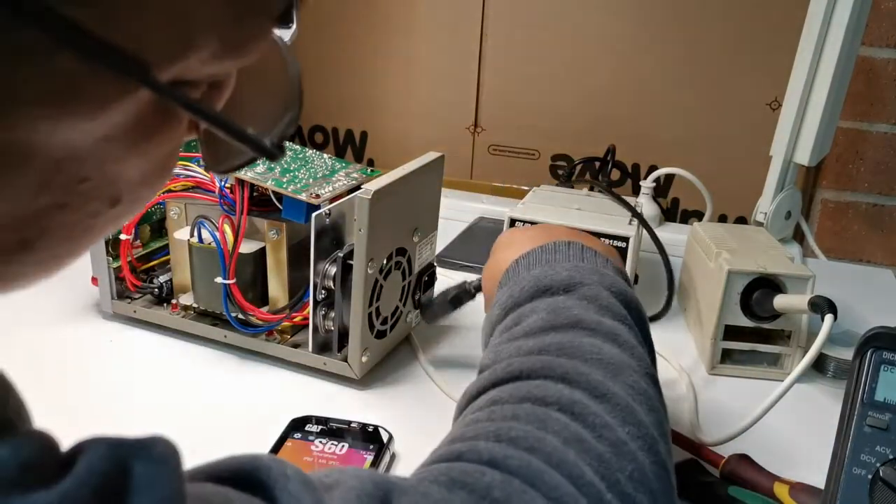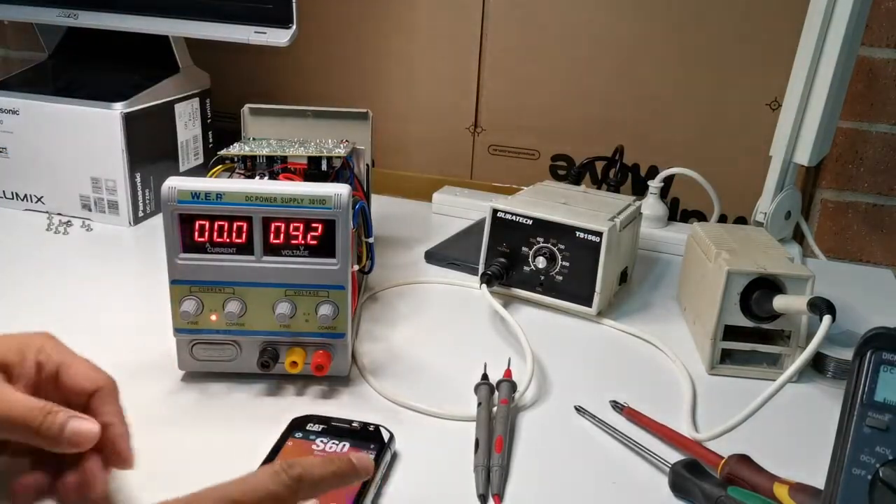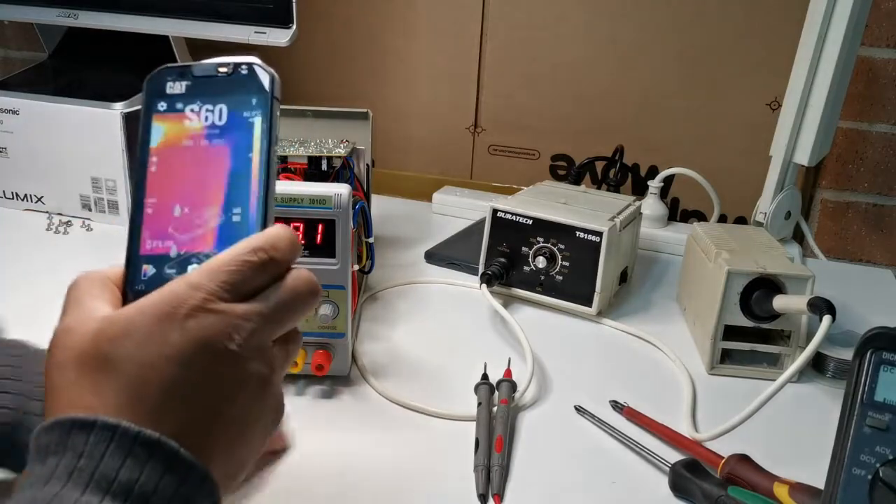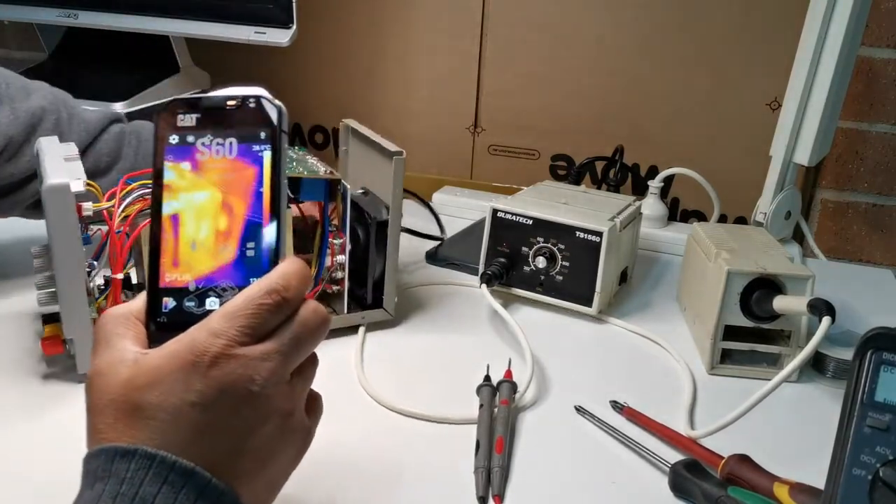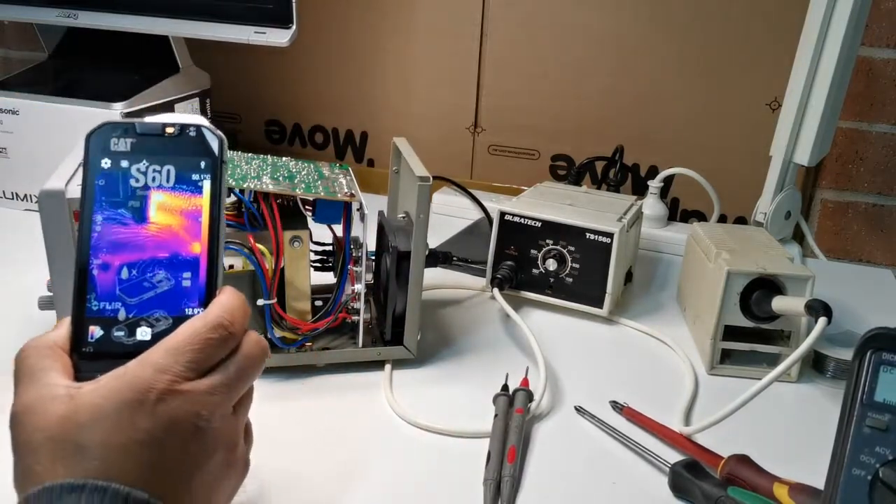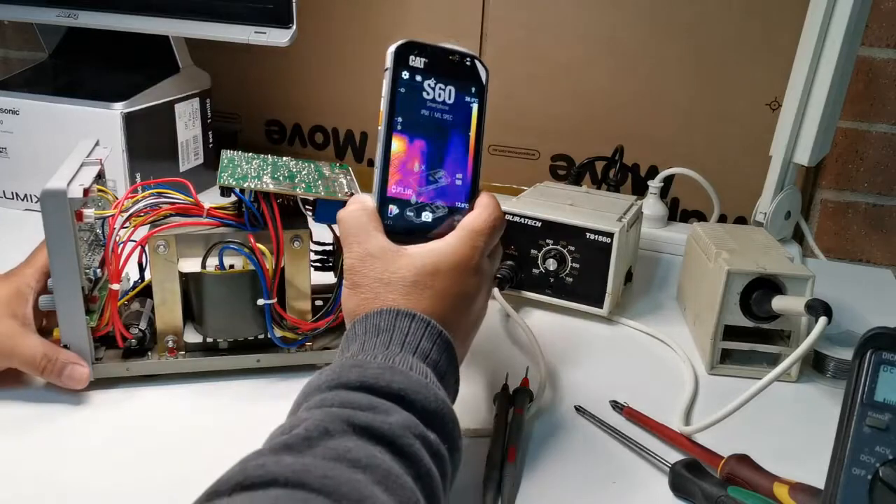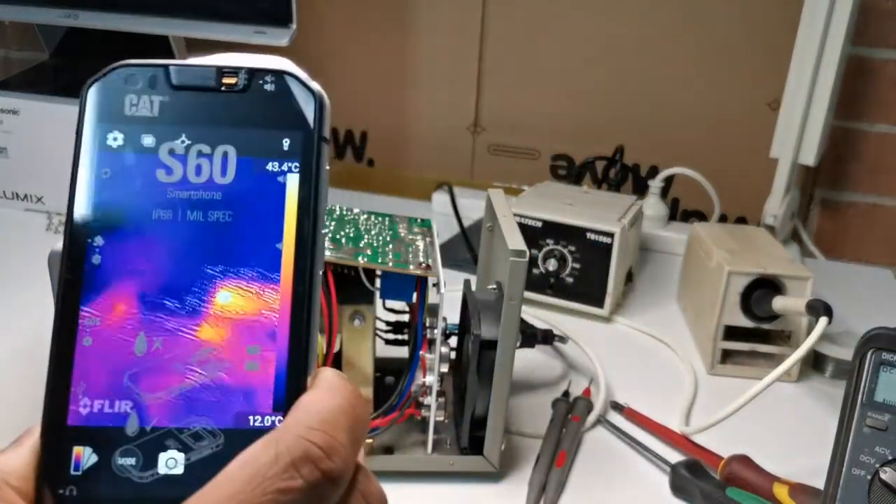Let's power it up. So now we have 9.3. Okay, let's have a look at what's happening. Let's bring this one a little bit closer with the light.